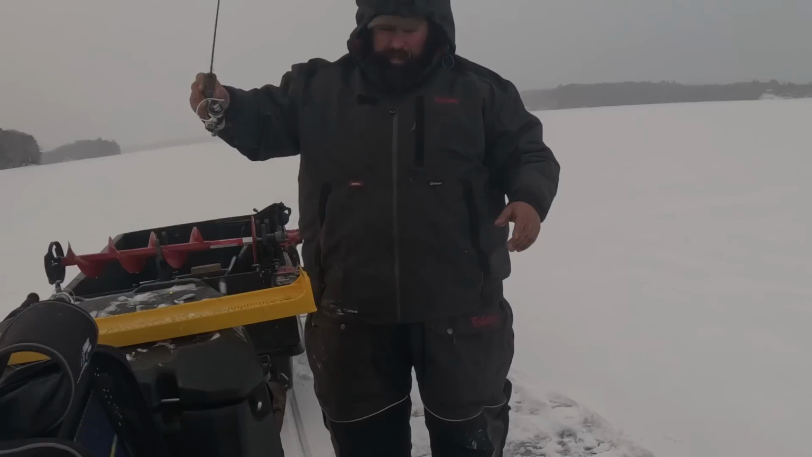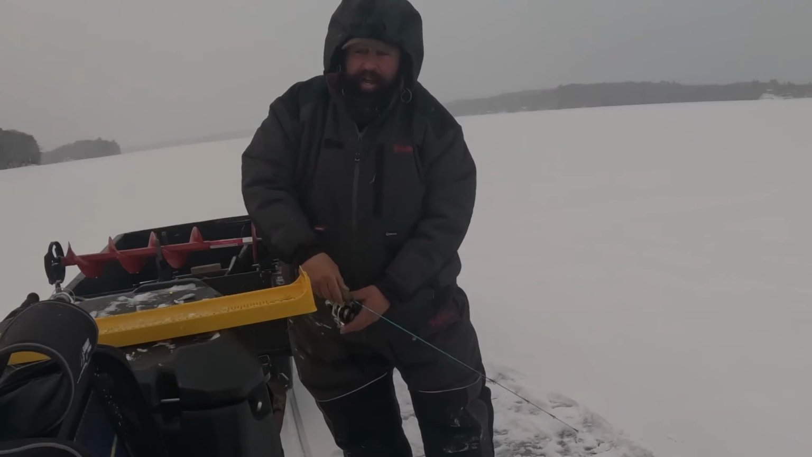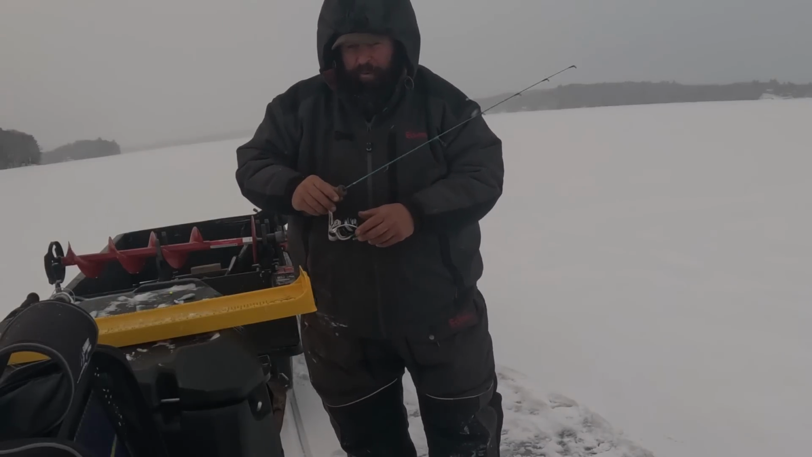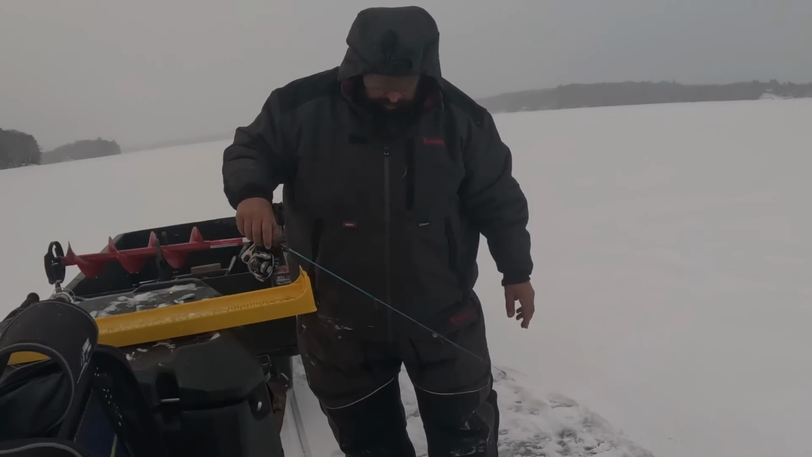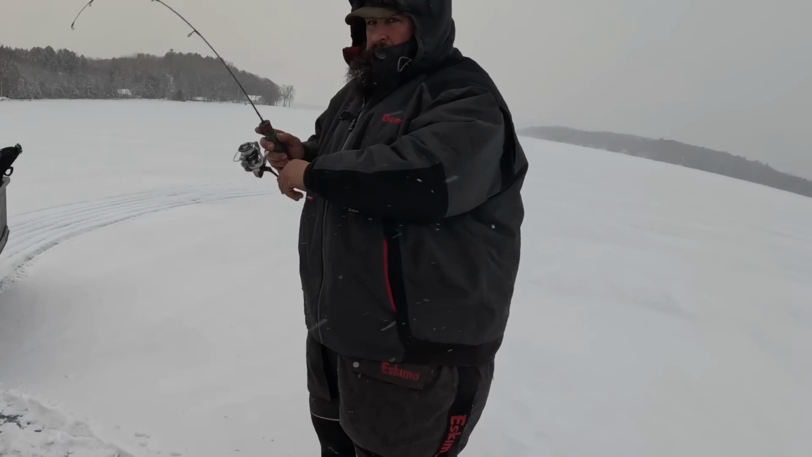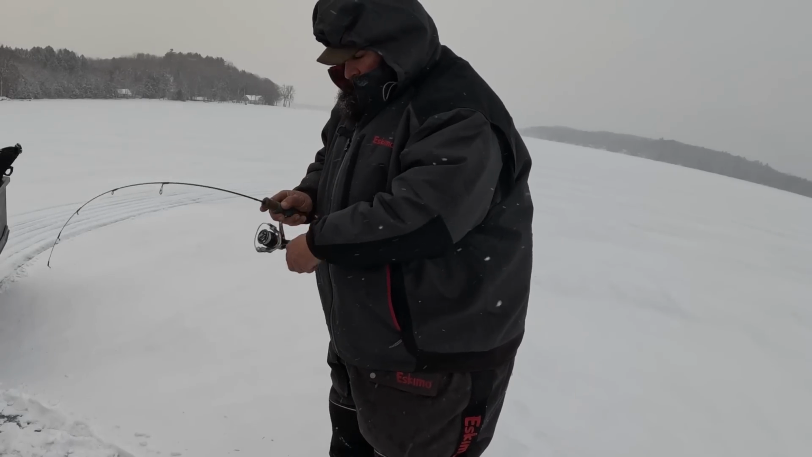That was pretty cool. Trying to get tied up here on my other rods for the day, and that 14 incher came in. Wanted to play. There he is. Got one.